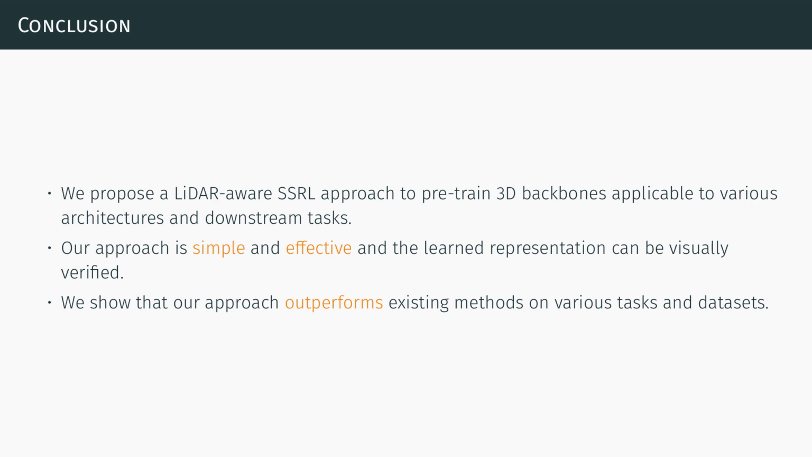In conclusion, we introduced MAELi, a self-supervised pre-training approach carefully designed to adapt to the inherent but subtle properties of large-scale LiDAR point clouds. Our learned representations not only contribute to significant improvements in multiple tasks, but can also be visually verified. Moreover, it is easily applied to other datasets and architectures.